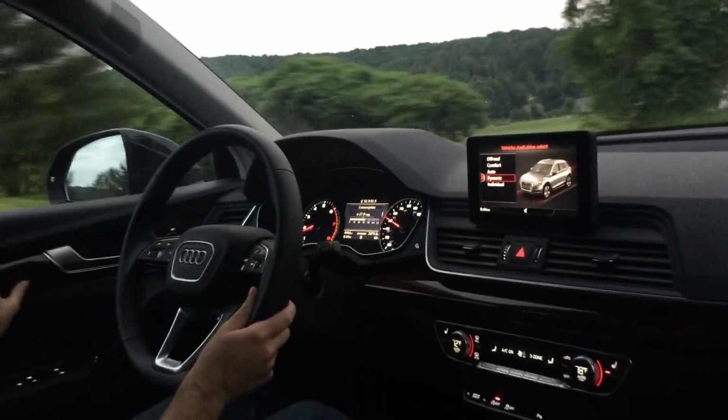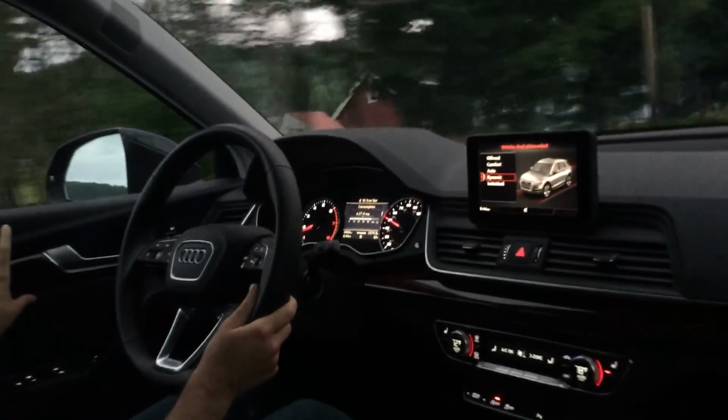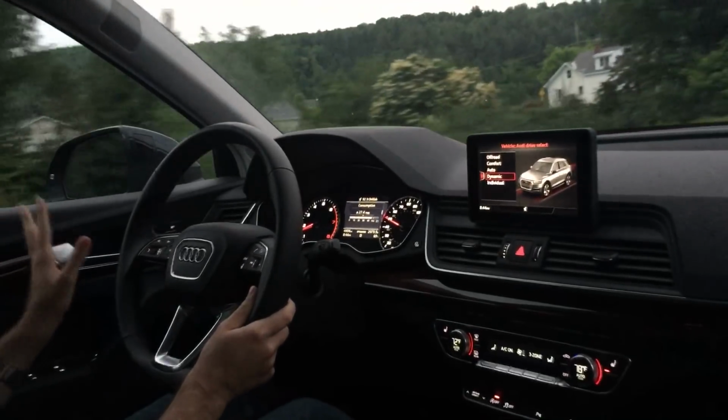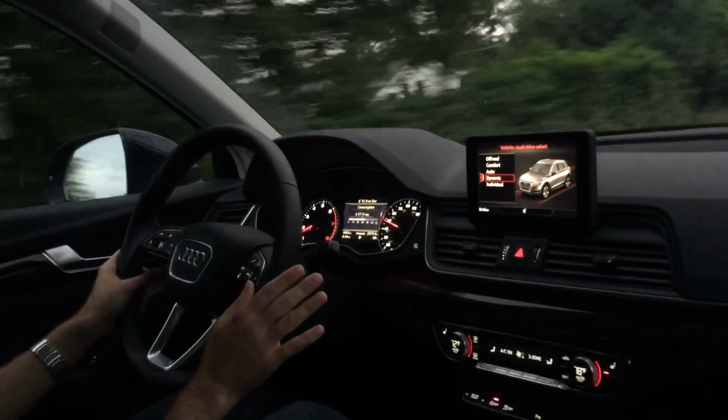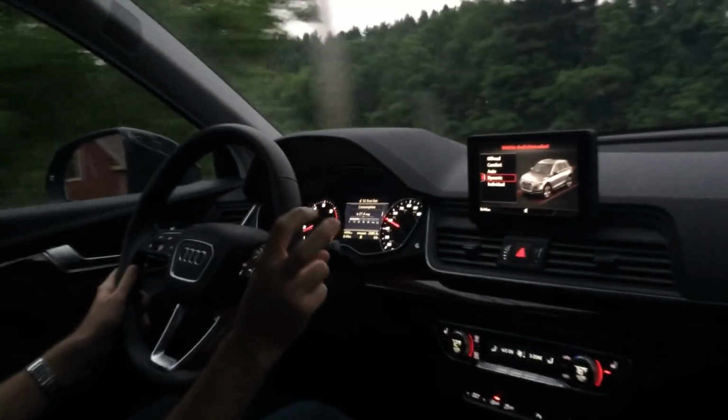Also a really annoying rattle coming from this door, which is driving me nuts. This car's only got 2,000 miles on it, so that's kind of irritating. But I get it, it's a first model year car. Lots of cars have rattles, but I just thought I'd point it out in the test car.